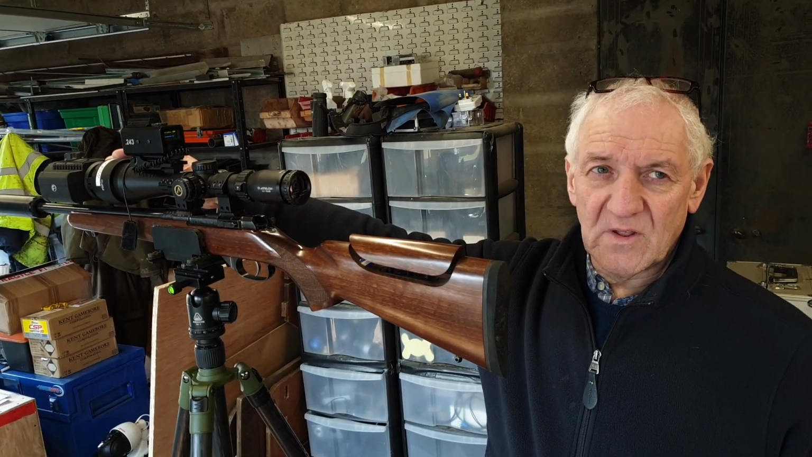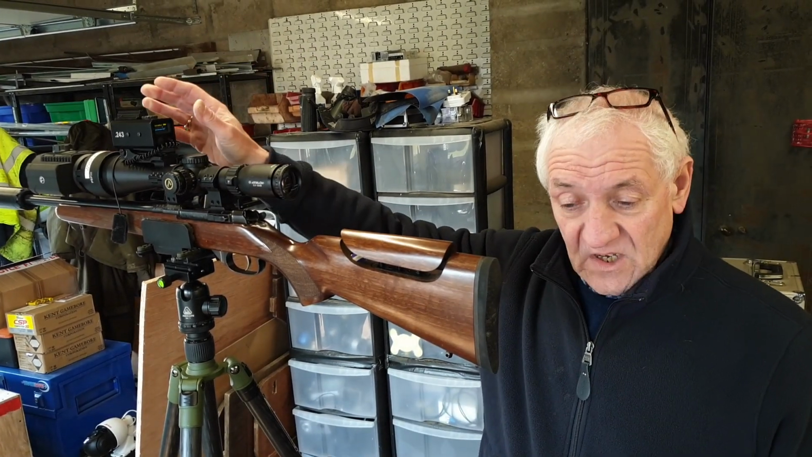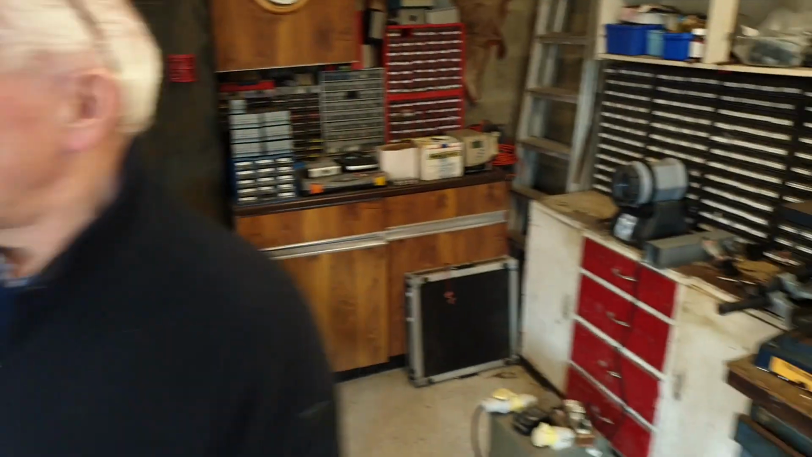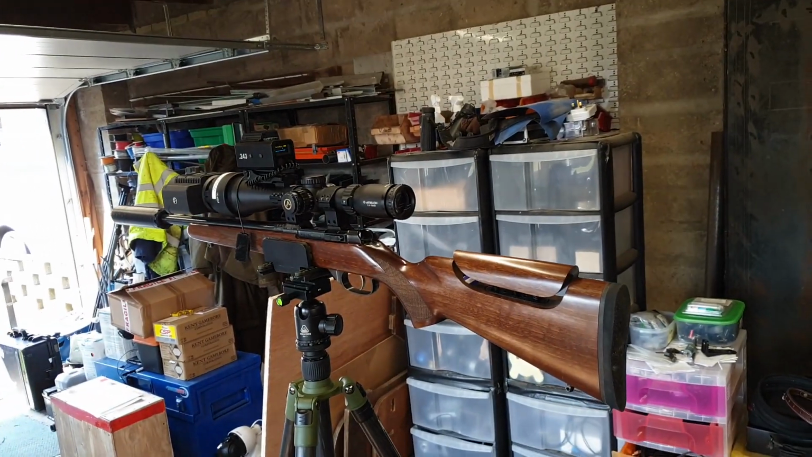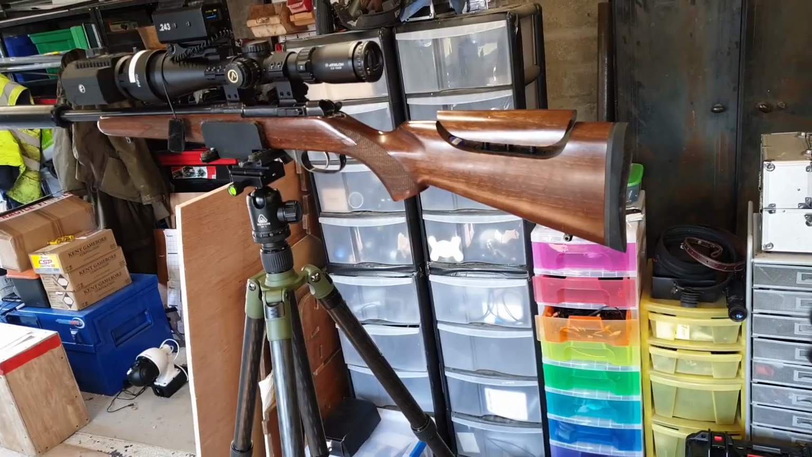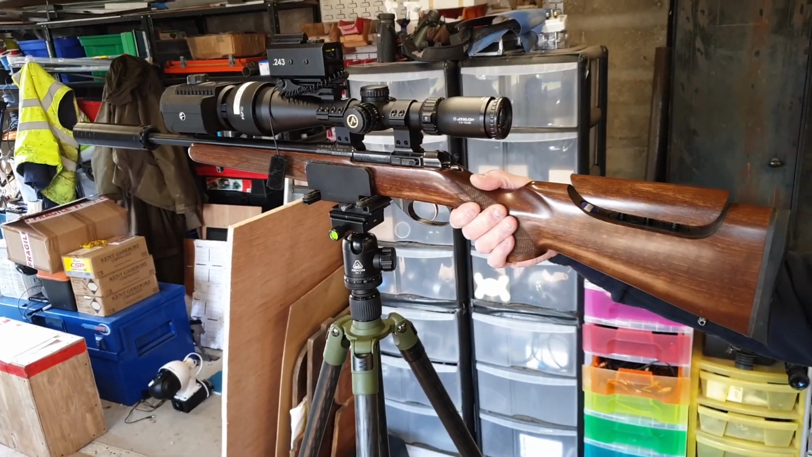It's really, really good. I'll be honest, the Raptor is better. The Raptor's a better image than that, simply because that's a 75mm lens. That's a 50mm lens. But for being able to move it from rifle to rifle to rifle, yes, this is a better solution for this particular setup. And this is quite a compact rifle.